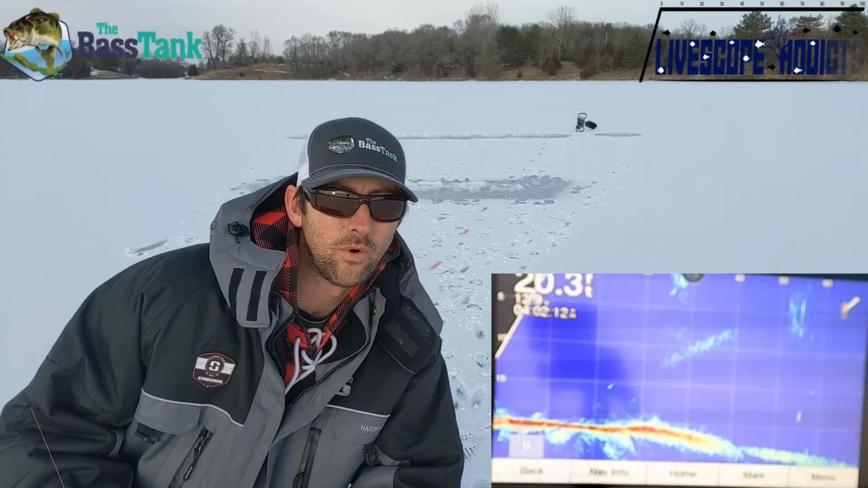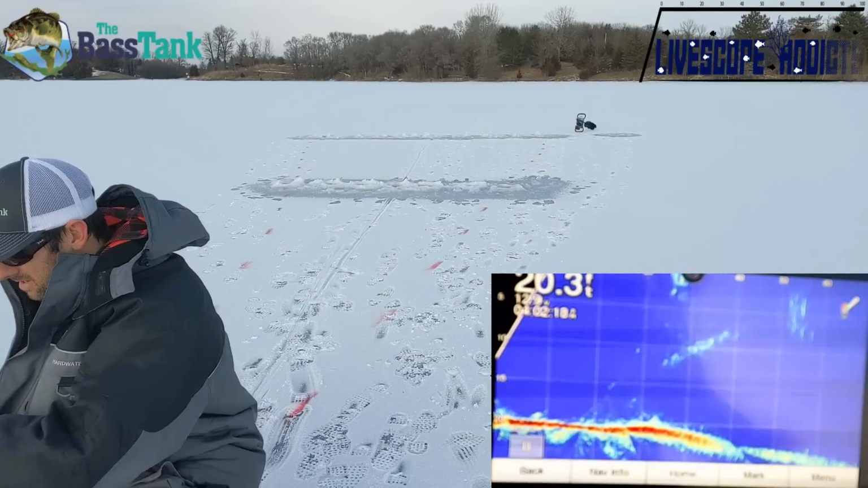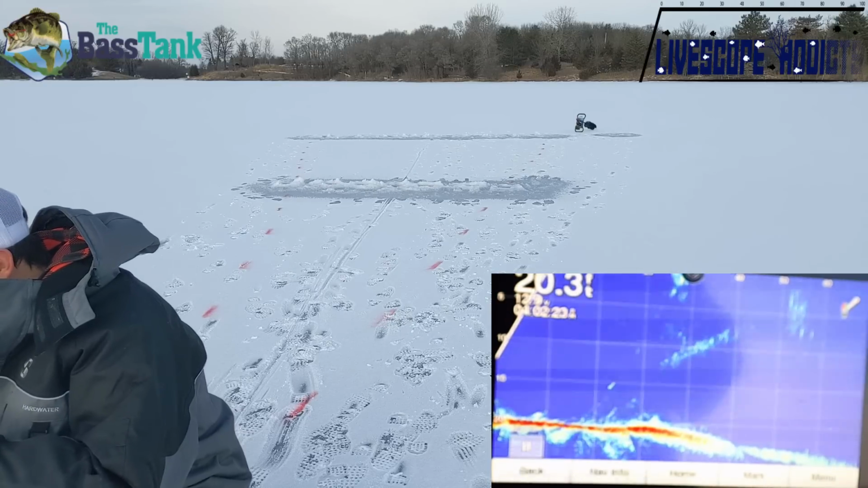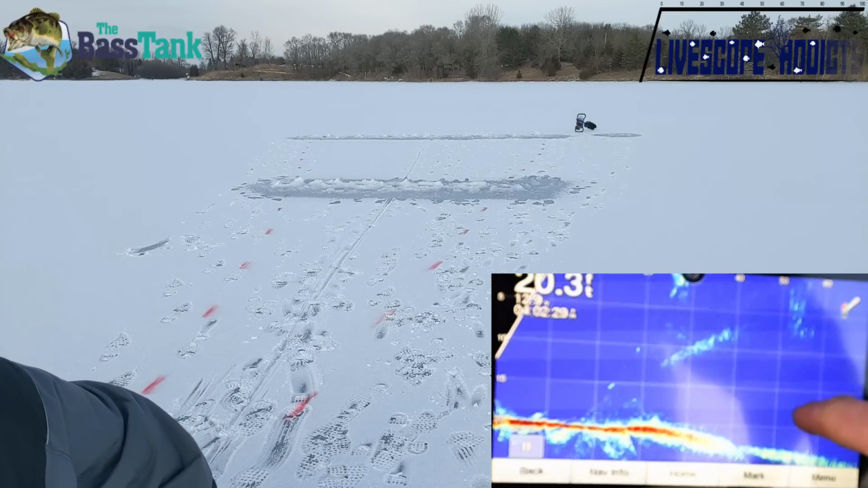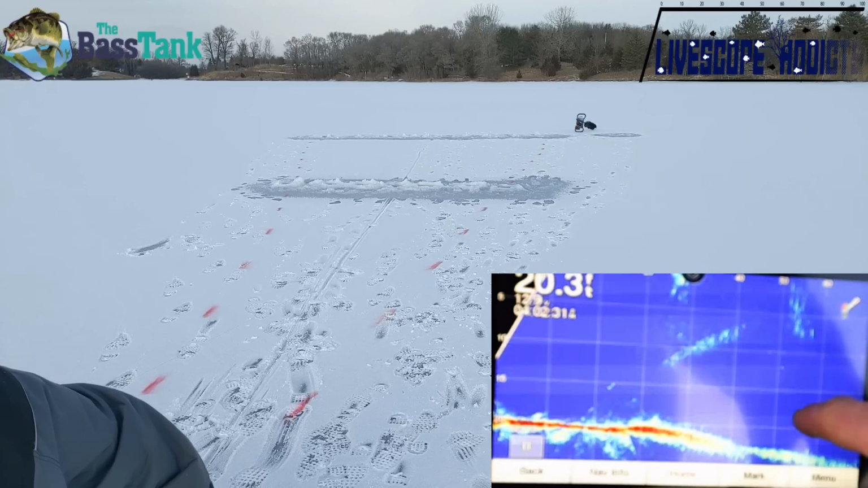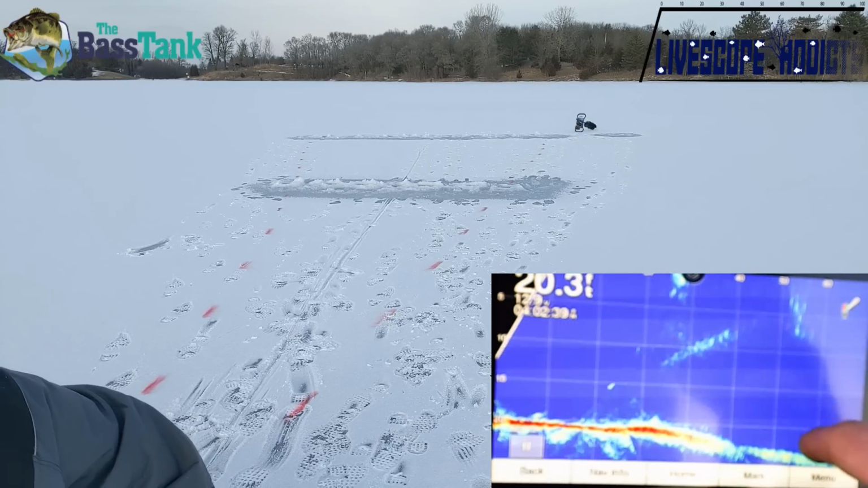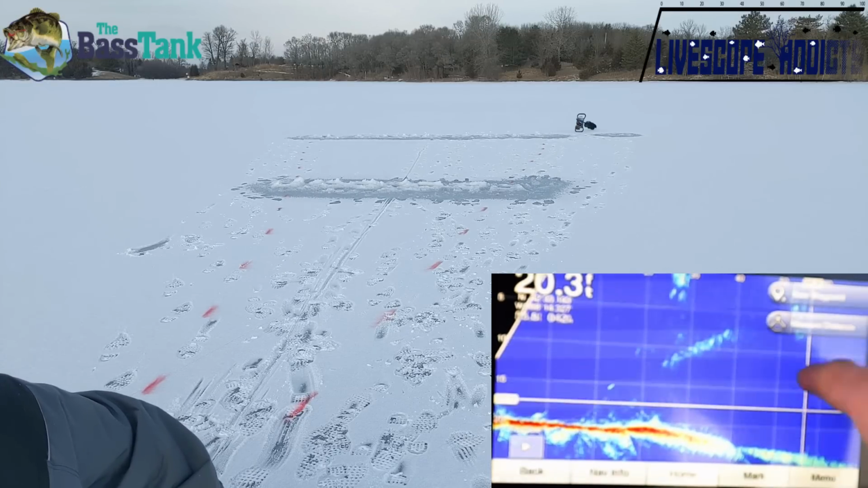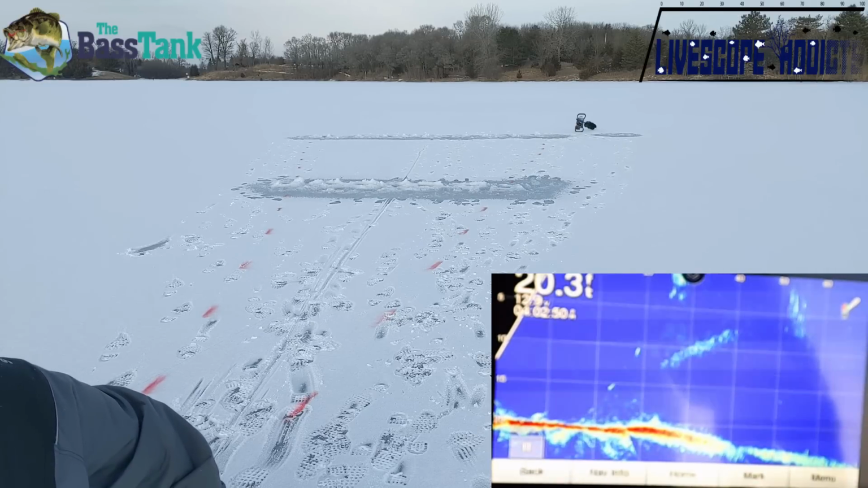So right now that's 14 feet off of center at 50 feet. You can just start to see a glimmer right there, a very faint return as it spins. I measured out with a tape measure exactly 50 feet from this transducer, and it's showing me actually here at about 55 feet, which is surprising because usually it's right on.